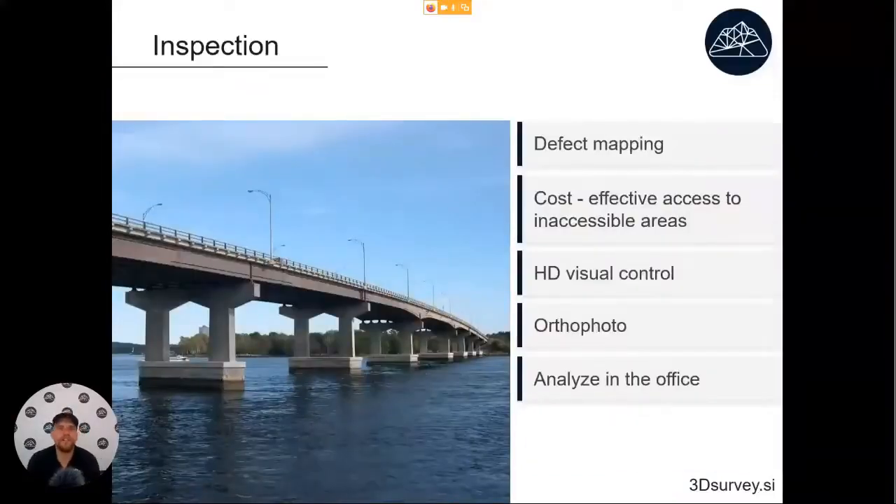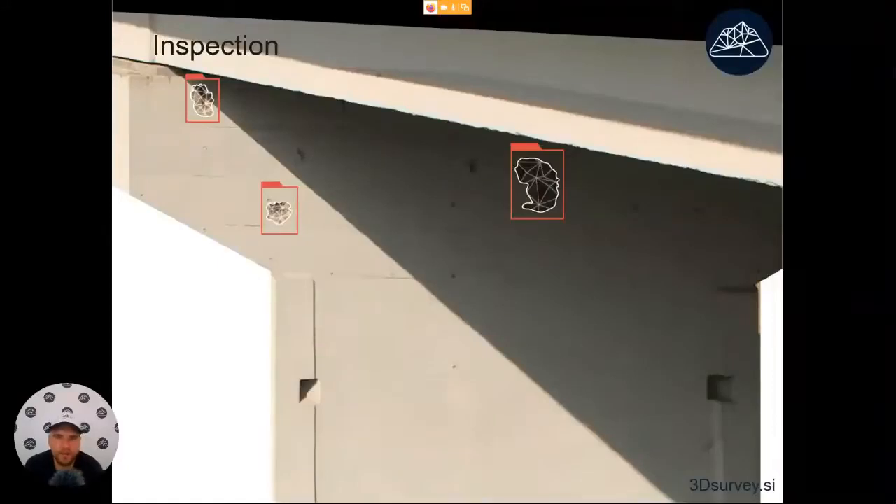Another interesting application is that drones also open up some new fields for land surveyors. It allows us to do inspection of various built objects in order to do some defect mapping. Because this is a very cost-effective method, again, it will give us HD, so high definition visual control. We will be able to make orthophotos of the objects that we are inspecting and then nicely analyze stuff in the office. Here we have an example of a highway support column.